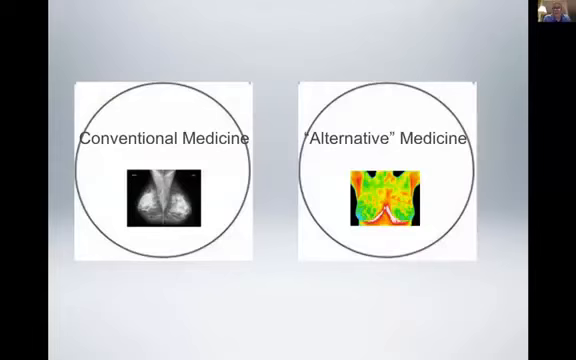I made this slide just to show that a thermogram is much better understood by the, quote-unquote, alternative medicine, which is a term I don't like. I just use it because it's pretty well grounded in the culture. But chiropractors, acupuncturists, doctors of Eastern medicine generally understand thermography a lot more.